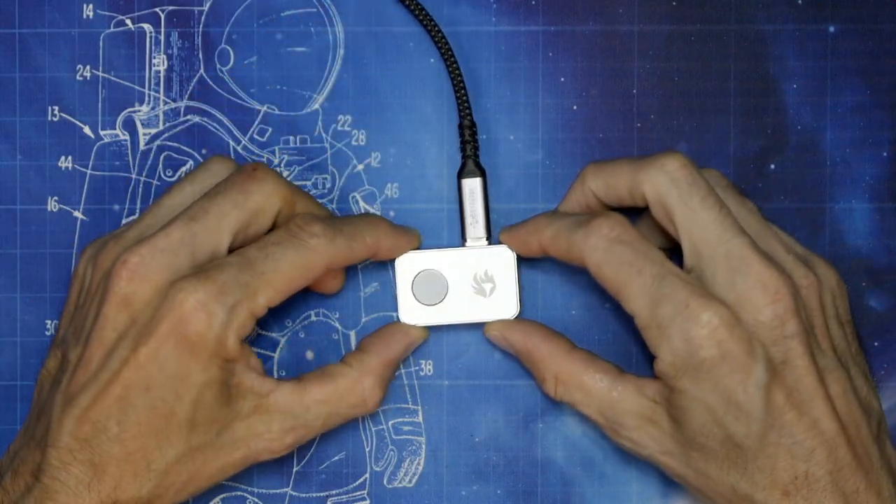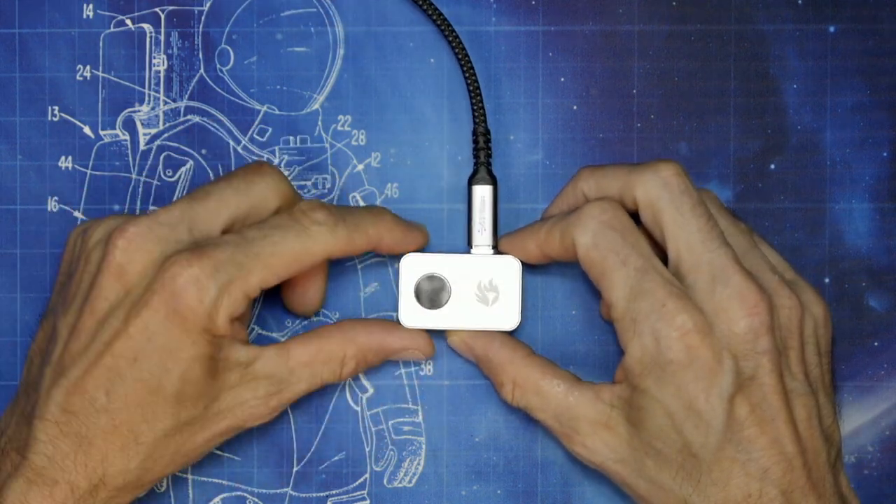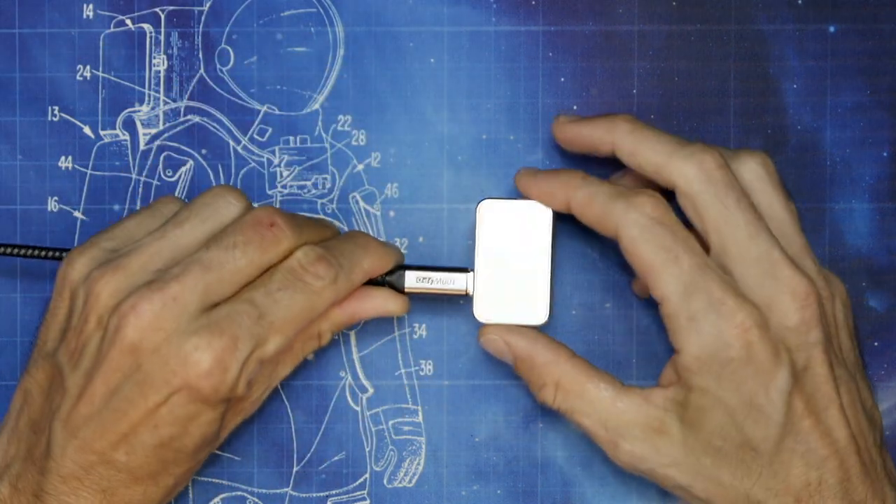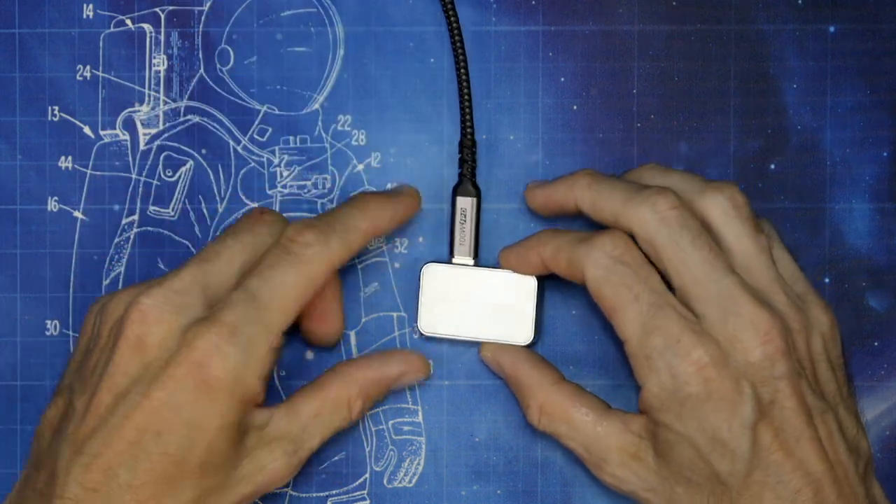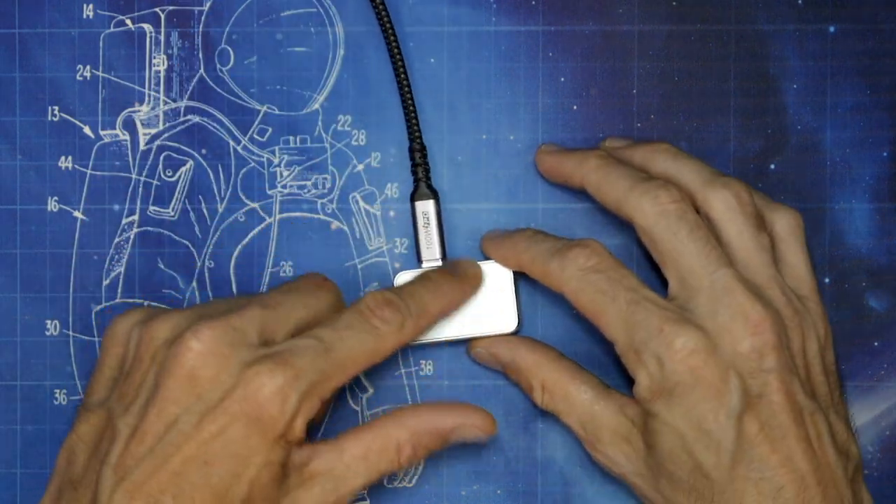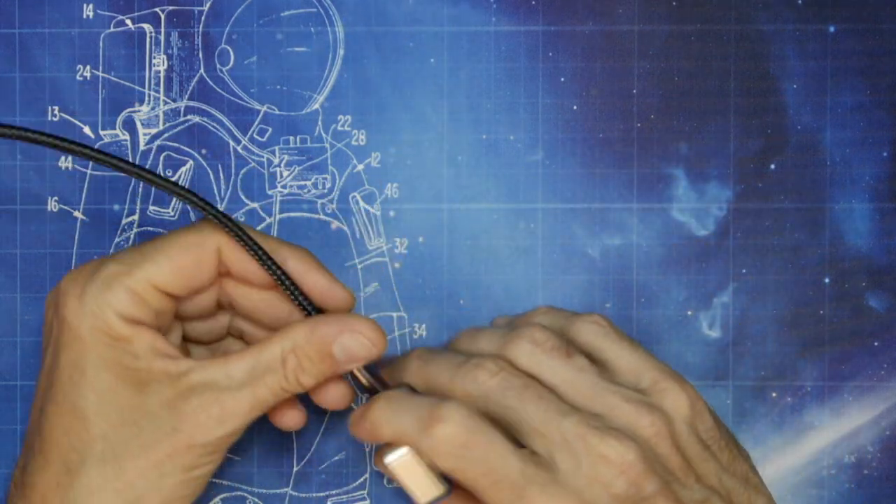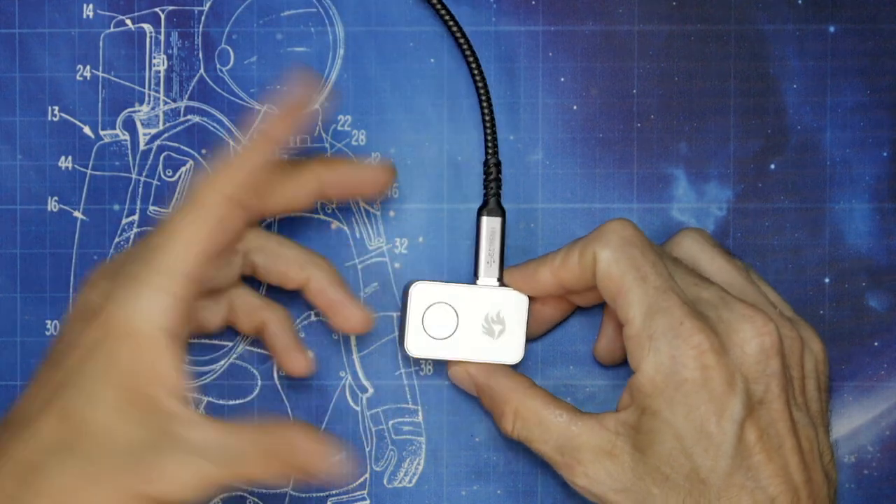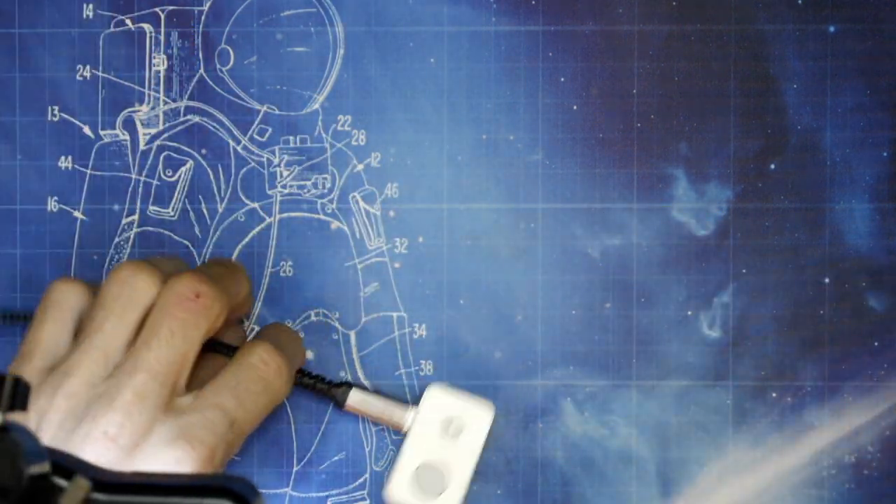So this is the unit. It is pretty tiny. It's got a male USB-C on the end. It just has the Sparkfly logo, and that's pretty much it. It's milled aluminum, CNC. It's got a little back plate here that's press fit in. It's probably a little glue in there too. It's super basic, and we'll take a closer look under the microscope.